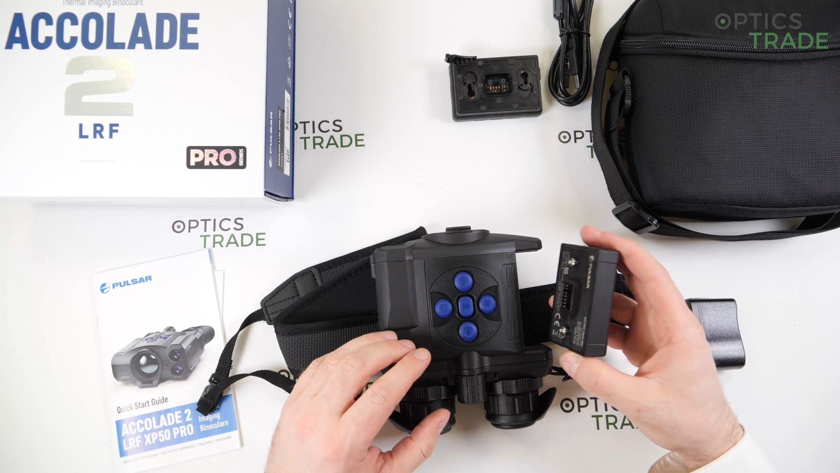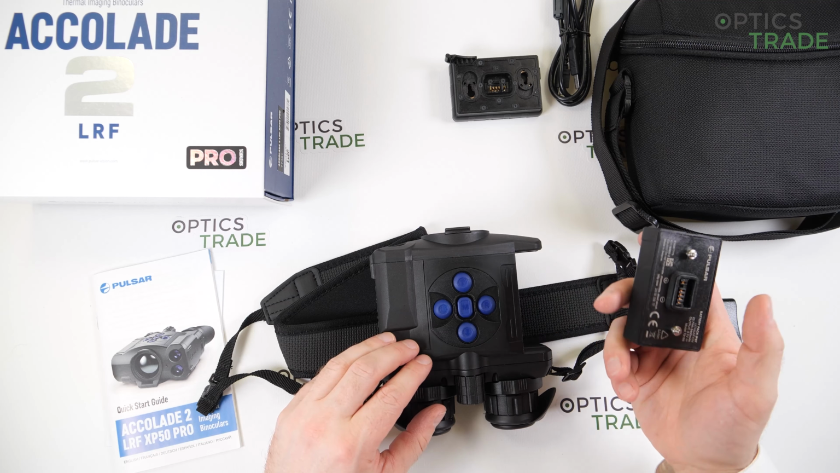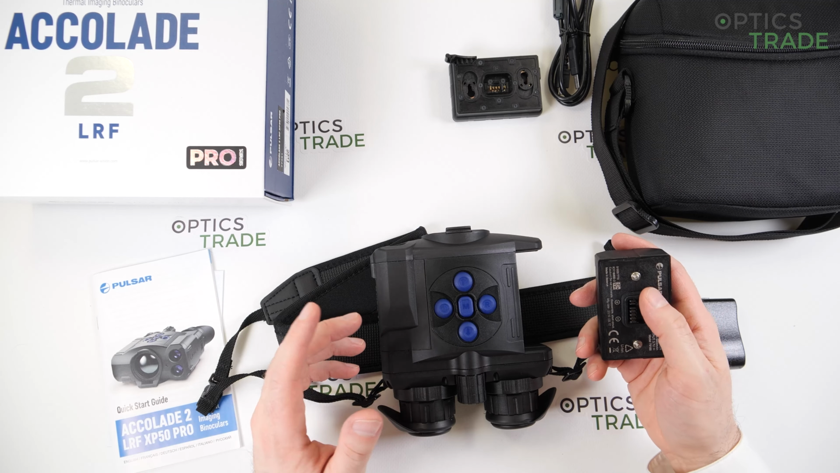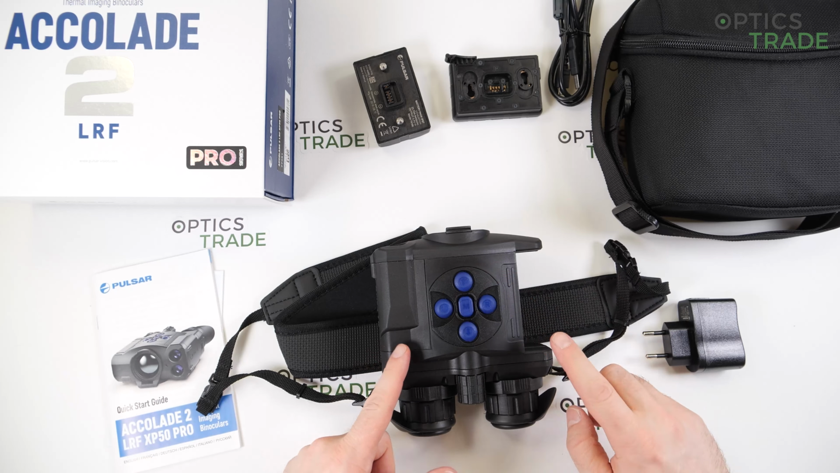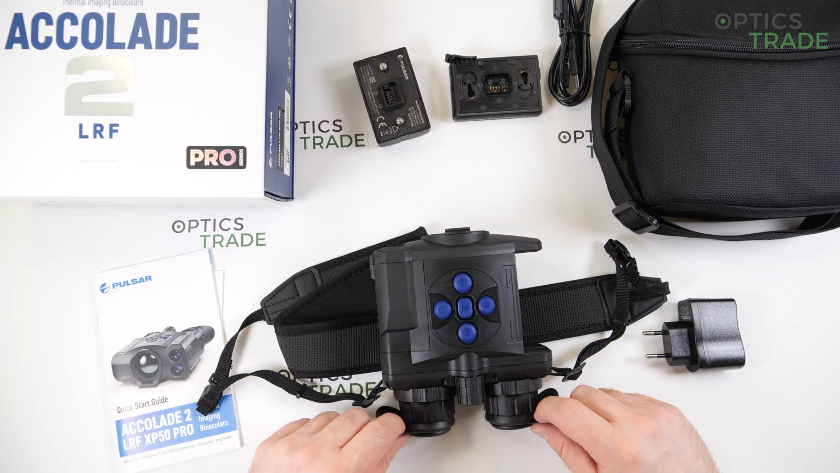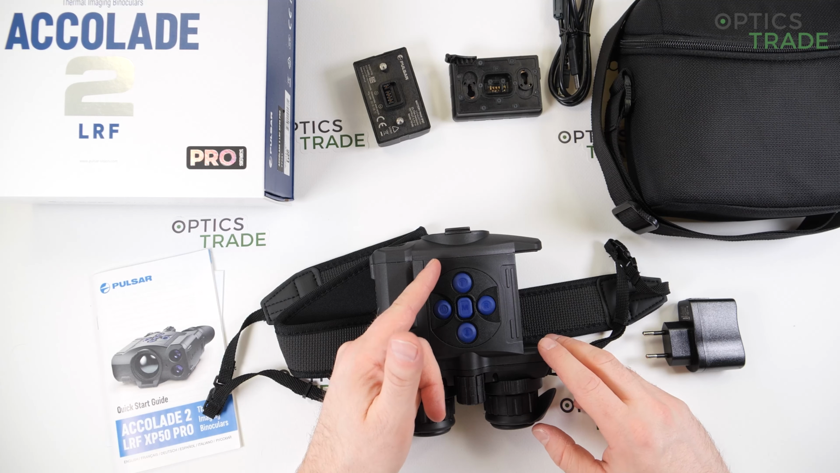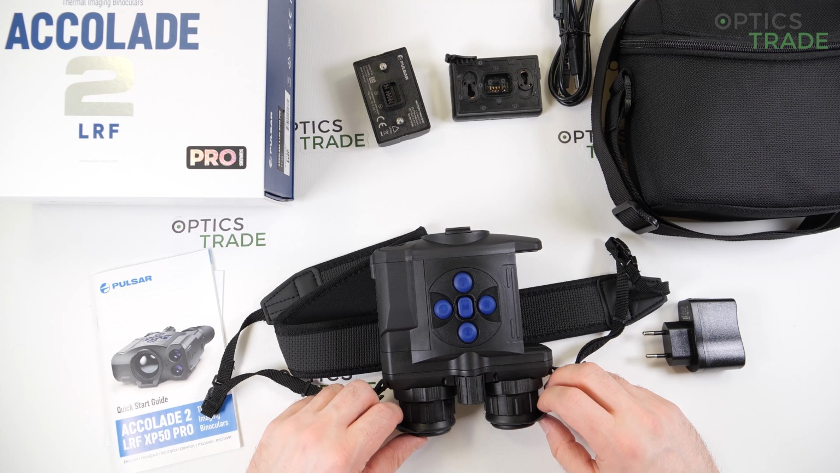The second thing is that the device really operates a long time on this battery, and if you have 2 or 3 of them, you're able to exchange it in a matter of seconds. That's really great. What's also great is the startup time is quite short on these devices compared to others, and the image quality. The image quality, especially of this sensor, which has 25 millikelvins of NETD, is just eye-opening.